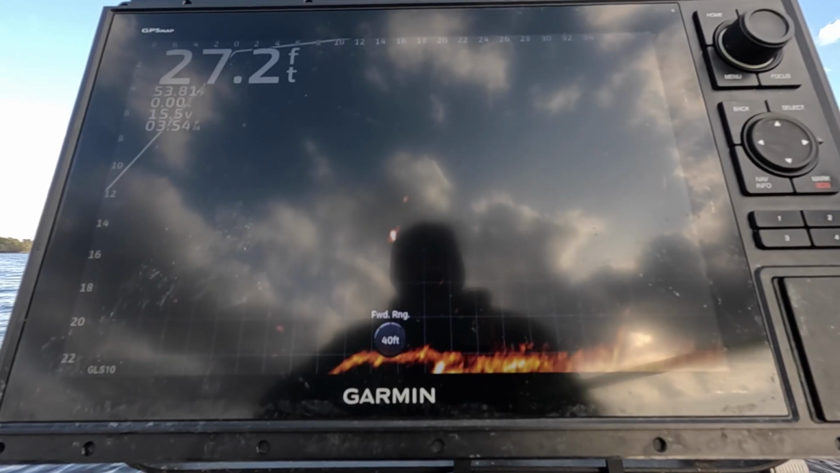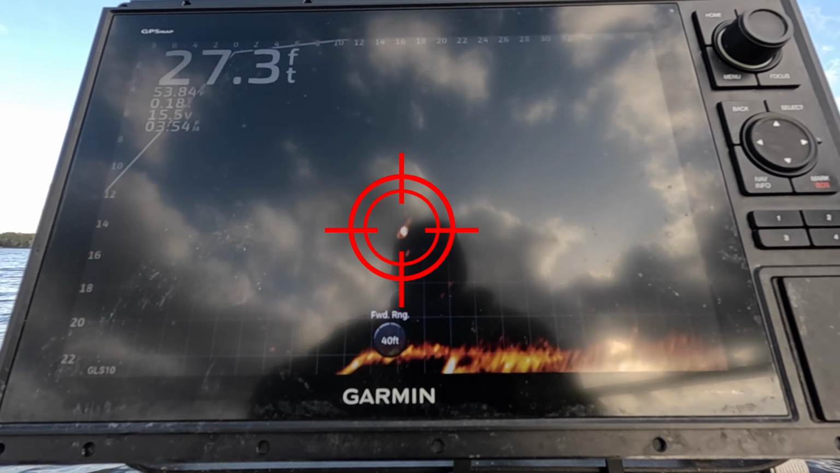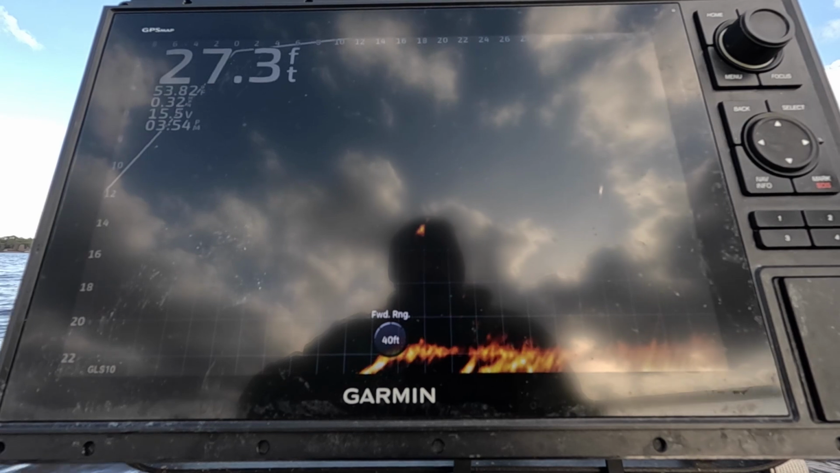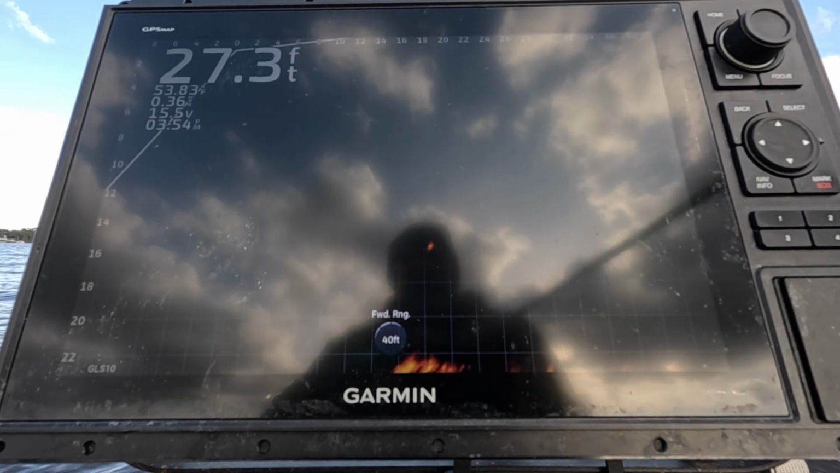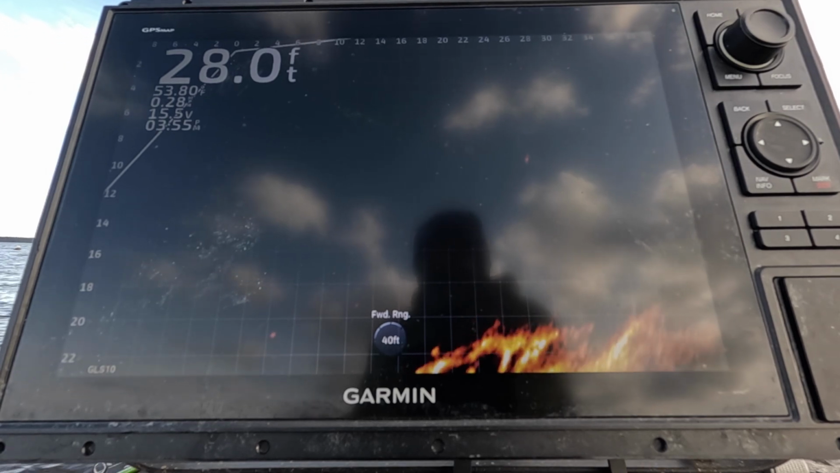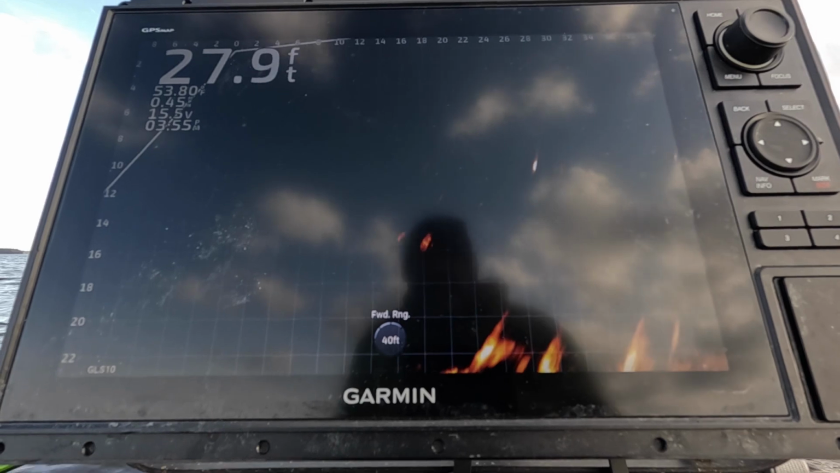Got one here. I'll see if I can drop the hammer on him, folks. See if I can drop the hammer on that fish. That fish wants to play hardball. Come on.